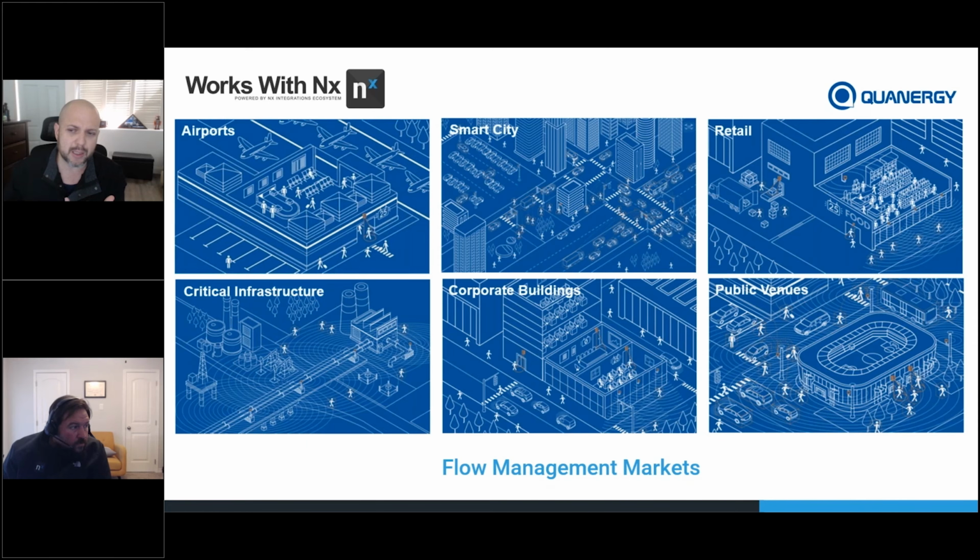As far as the markets that we cater to, we have quite a few, but these are some of the biggest markets that we're dealing with right now. In airports, bread and butter is PIDs, perimeter intrusion detection. We're monitoring fence lines. We're doing queue line analysis. We're doing man traps where people are coming in from TSA, going to a secured area, going to the tarmacs. We're able to track where the people are going.